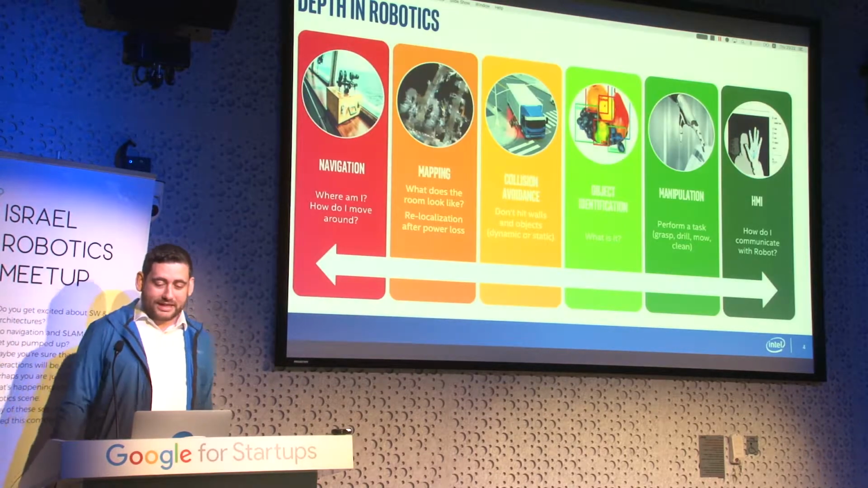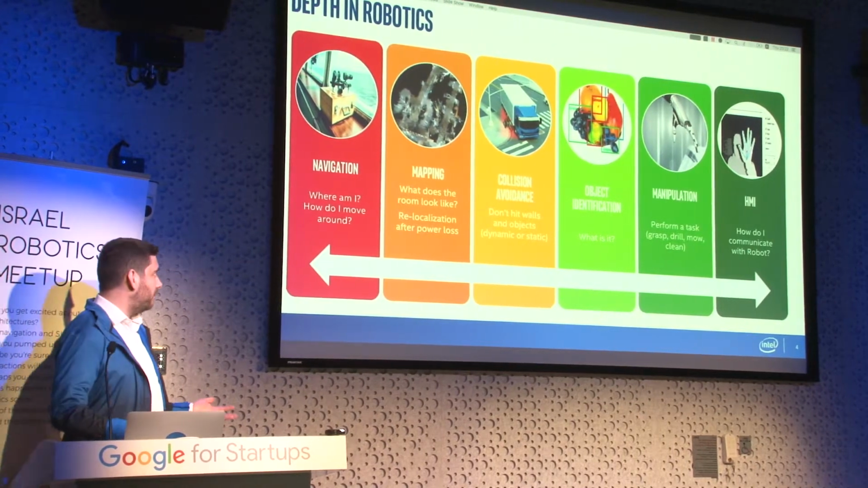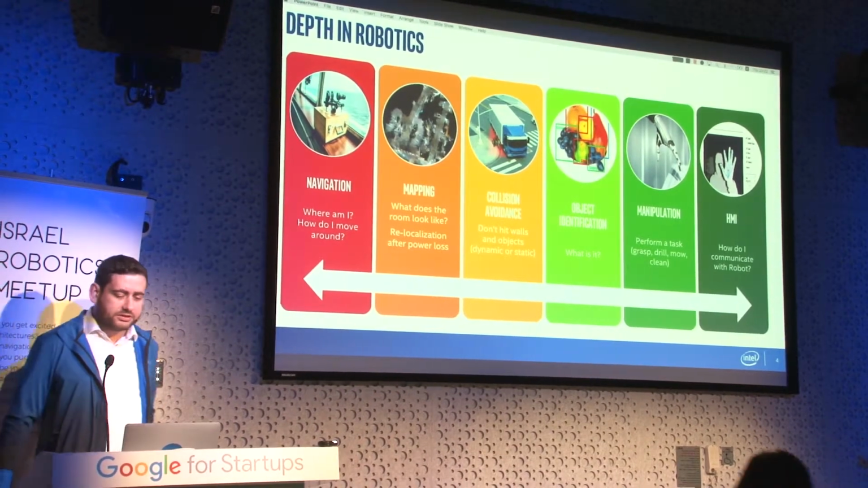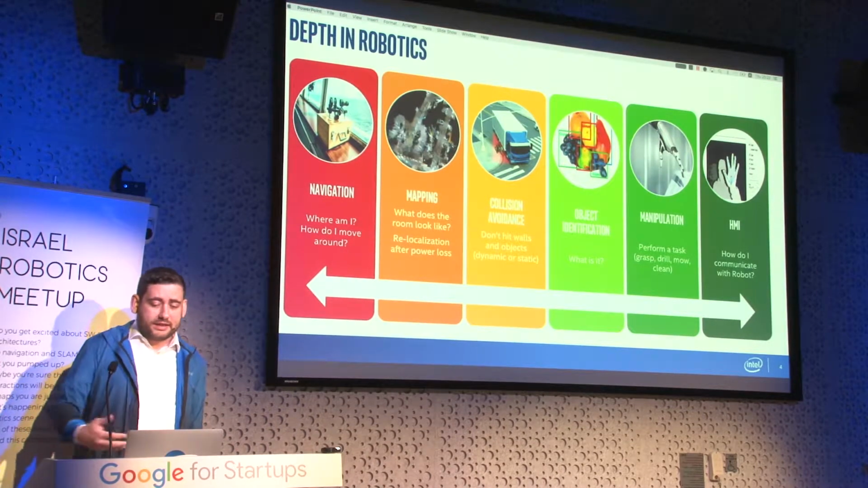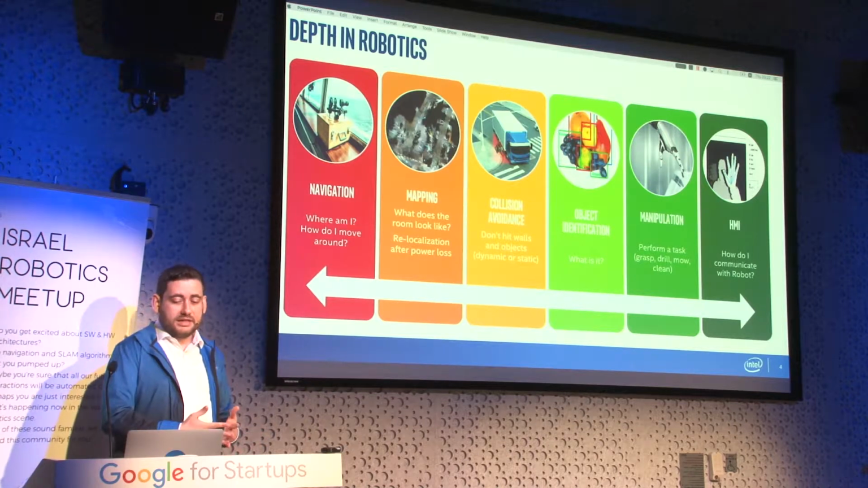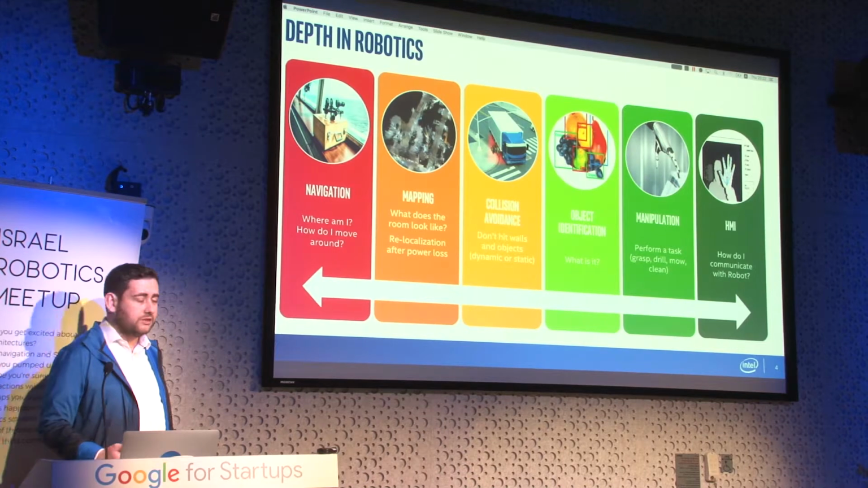With that out of the way, let's talk about depth in robotics. So we know that computer vision can be used to solve many problems in robotics. And we at Intel believe that understanding the world in 3D is not only useful, but actually necessary to solve those problems well.